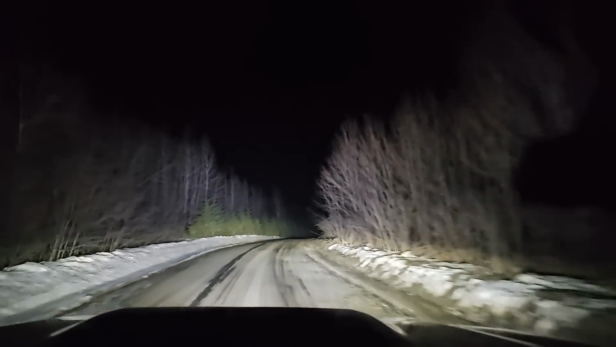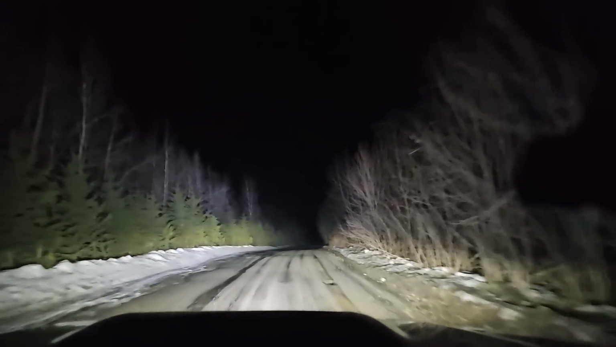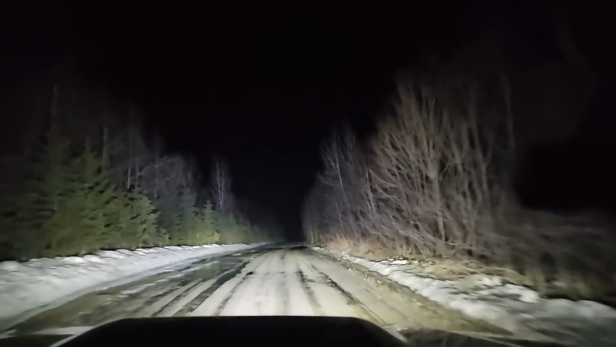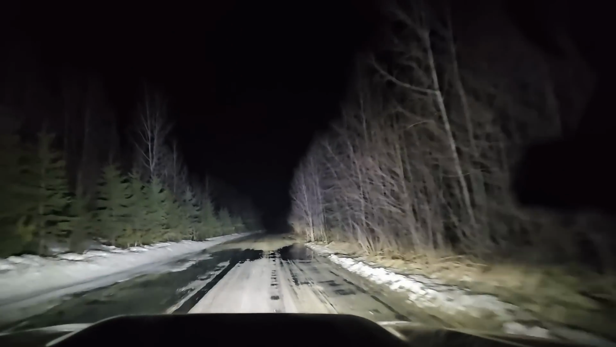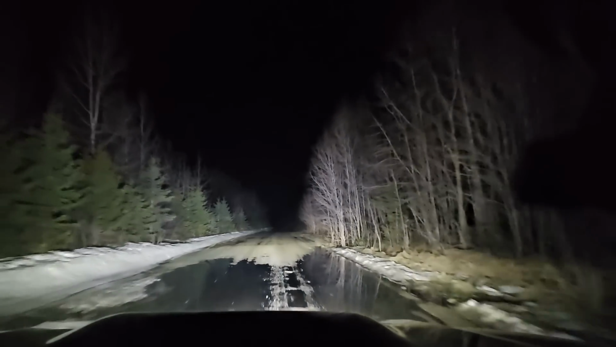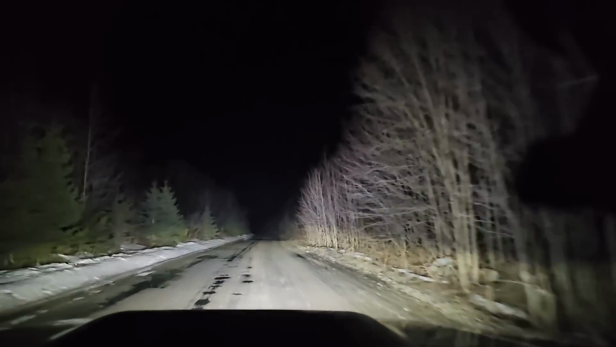So, mud season. What exactly is mud season? It means the ground is still frozen a few feet under, but the top layer is soaked. It's all mud and water, but underneath is solid ice deep underground, preventing it from sinking into the ground. Once it melts through, mud season ends.